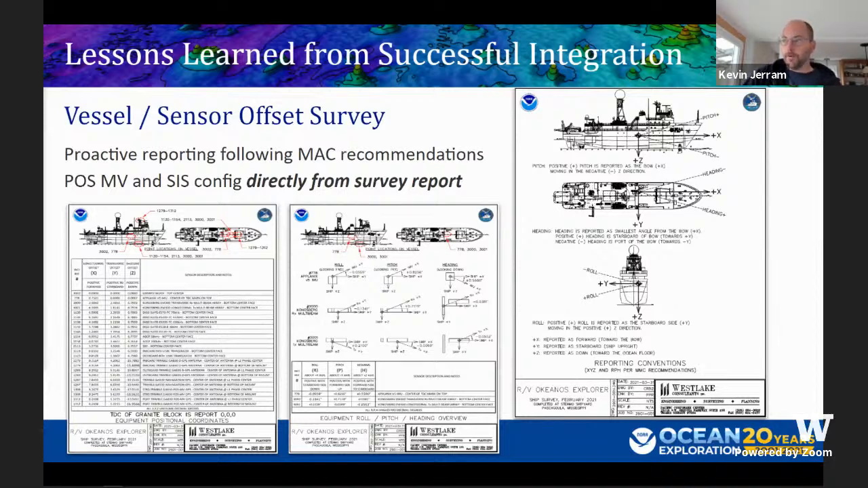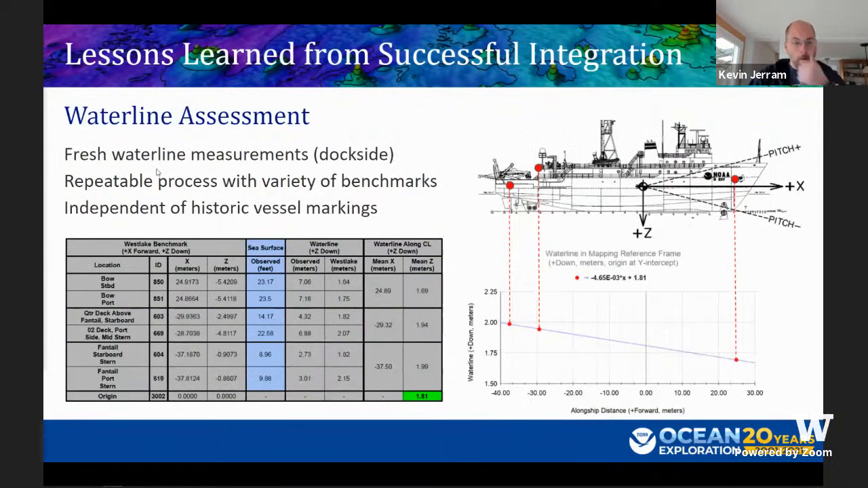So I think the takeaway I want to share from this slide and our experience with the Okeanos is that the extra effort and time that goes into a good survey, those costs are really small compared to the costs of collecting compromised data, when you have either a survey that's not as great as you would hope, or even the reporting format is not quite clear enough.